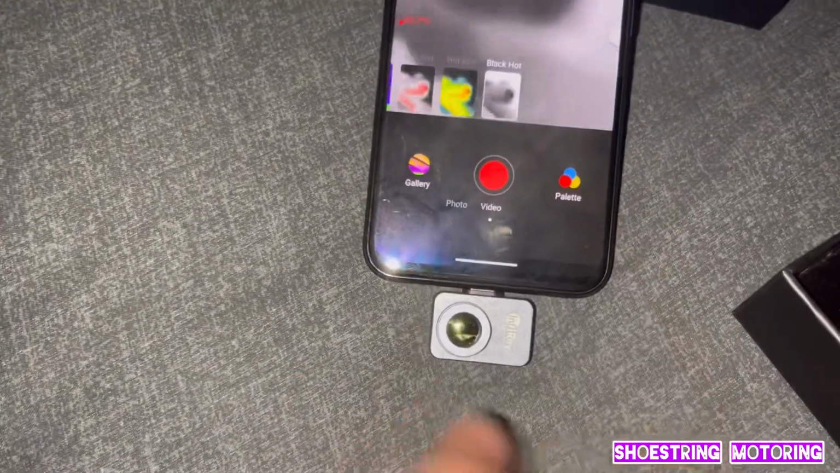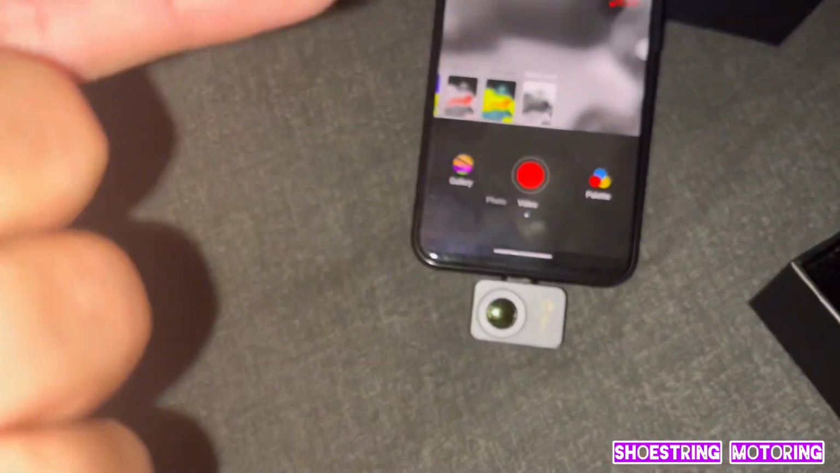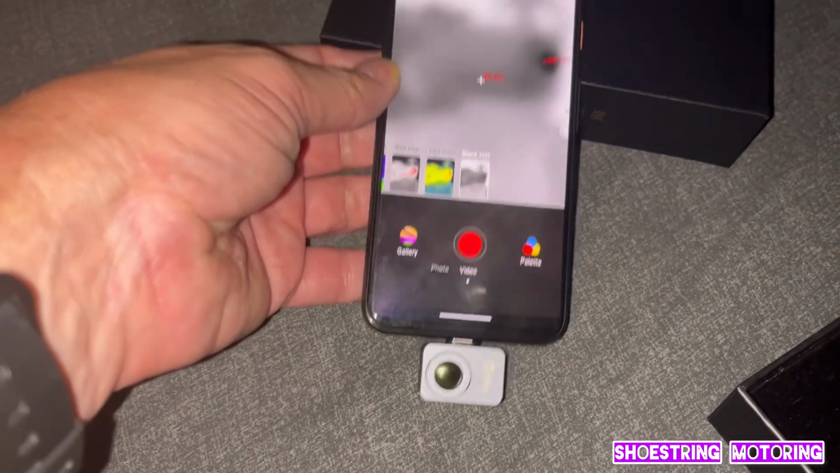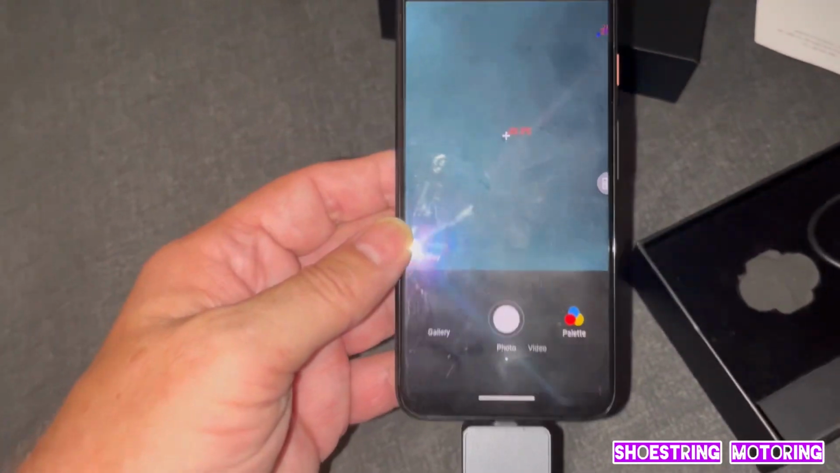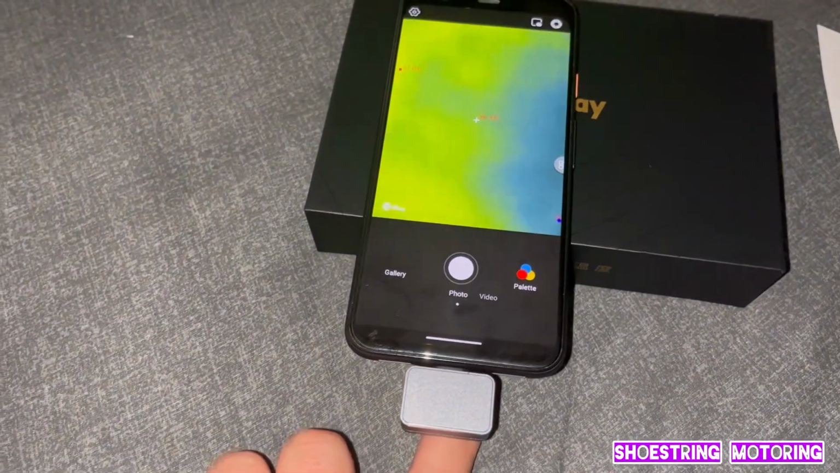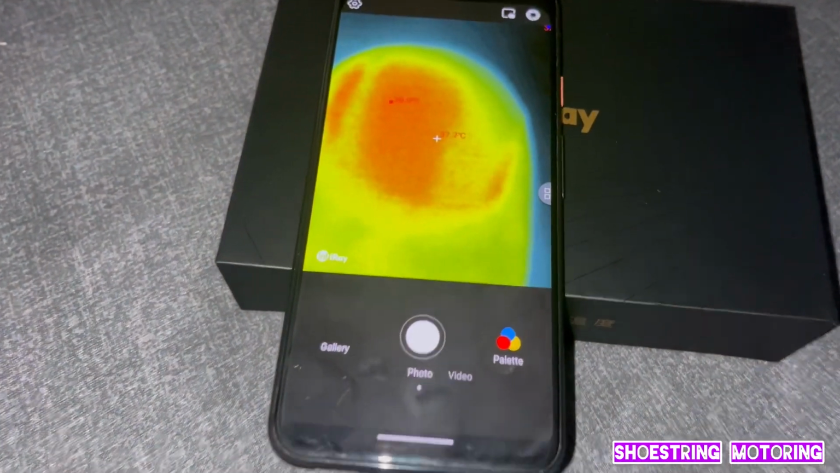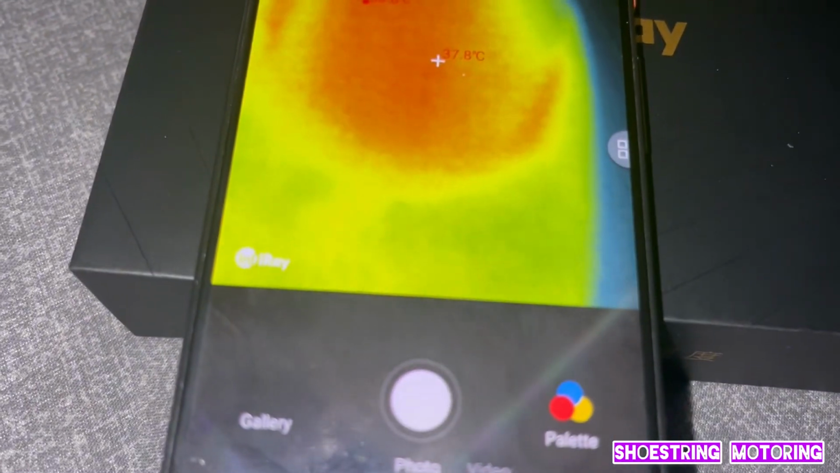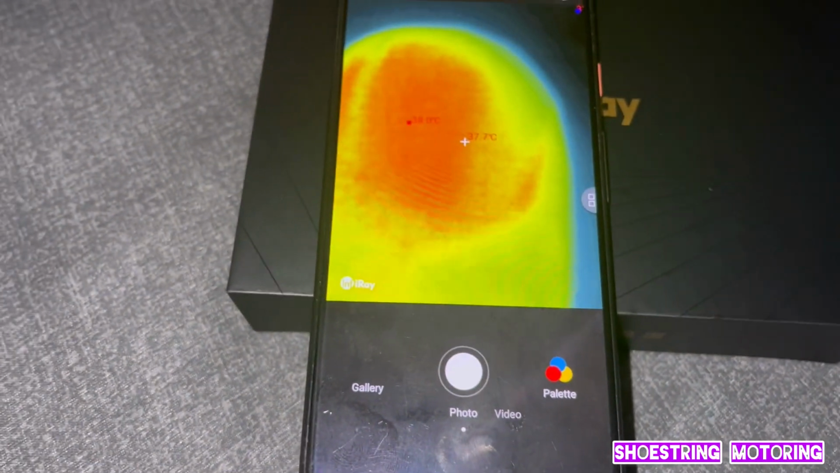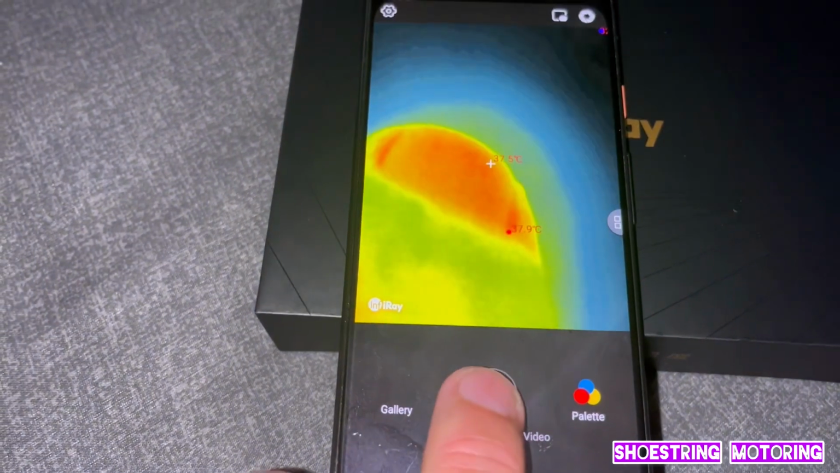Also, you can put this the other way around, so you're looking at the screen. Obviously, it's looking up at me. So let's change it around the other way a minute. It's reversed, and it's looking at various things, but obviously there isn't any heat. If I put my finger underneath, you can see the temperature is showing. Everything looks normal.